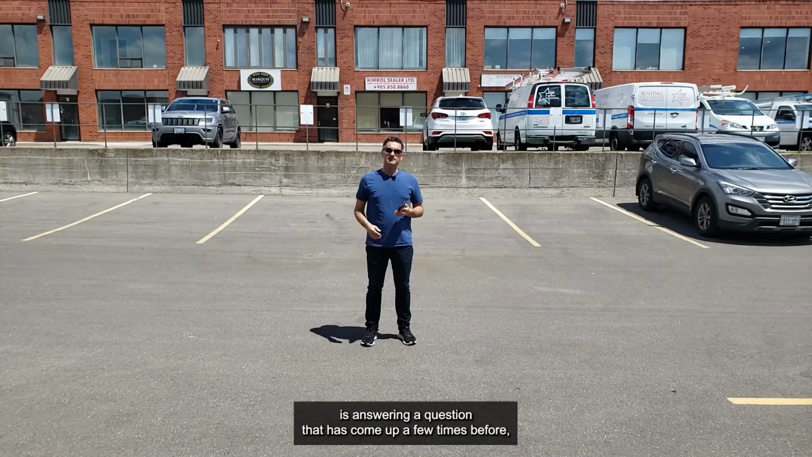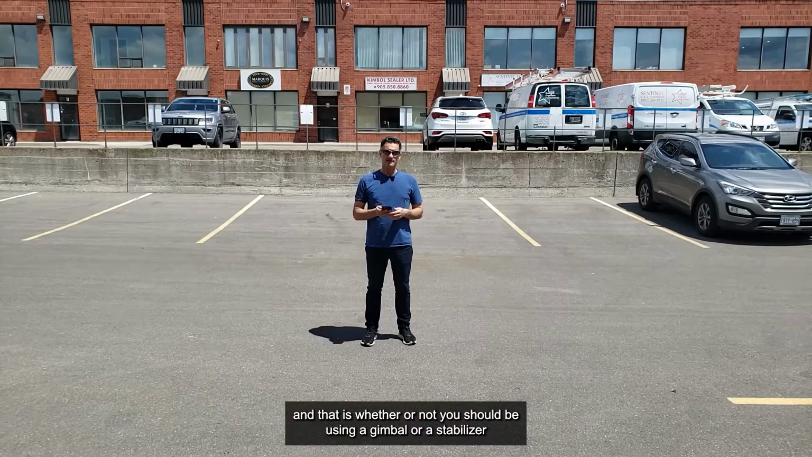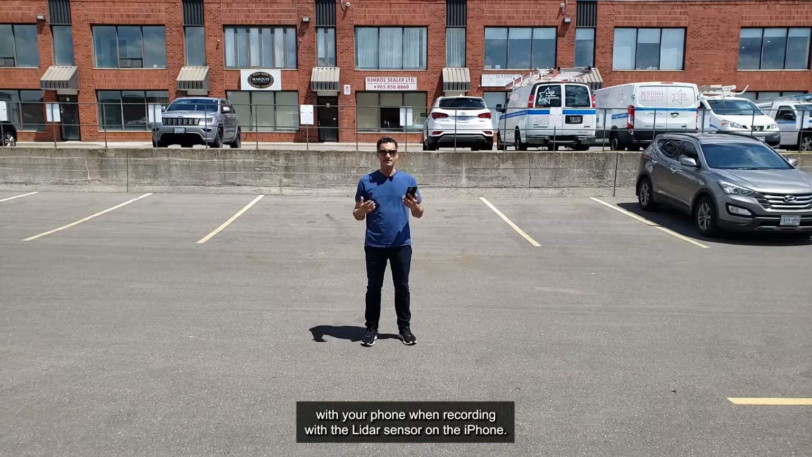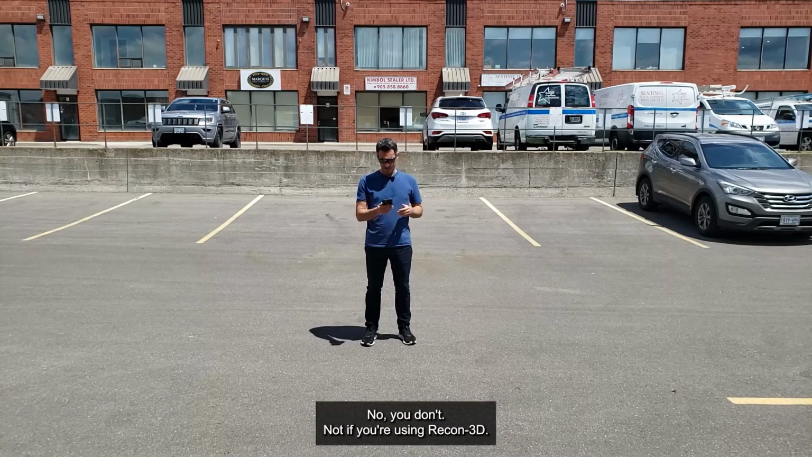Today I'm going to be answering a question that has come up a few times before, and that is whether or not you should be using a gimbal or a stabilizer with your phone when recording with the LiDAR sensor on the iPhone. And the short answer is, right away, no, you don't. Not if you're using Recon 3D.